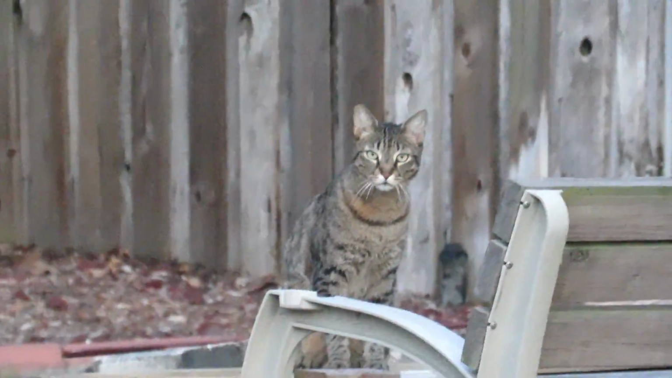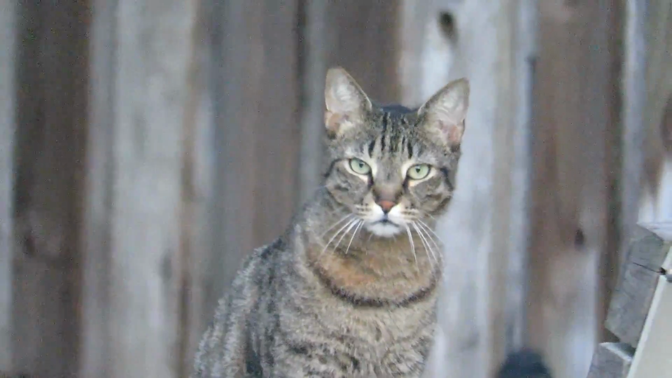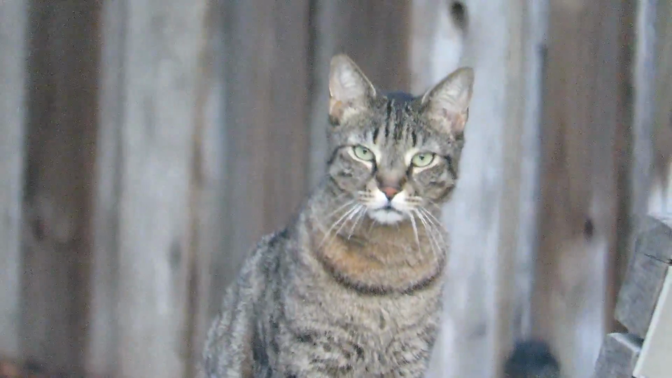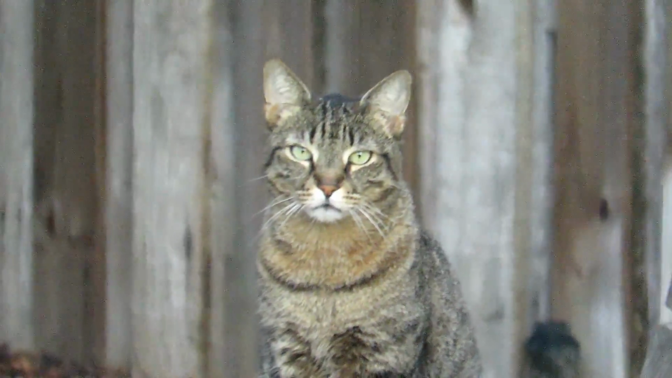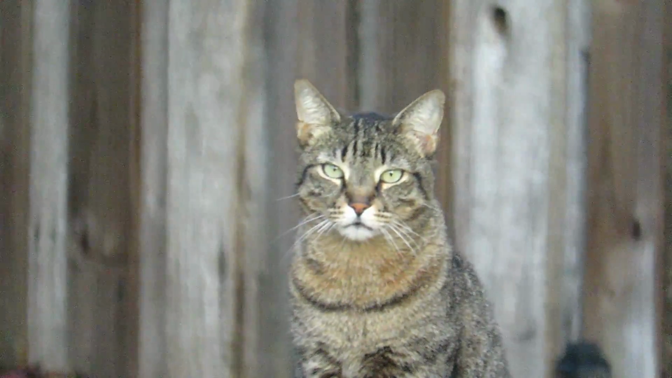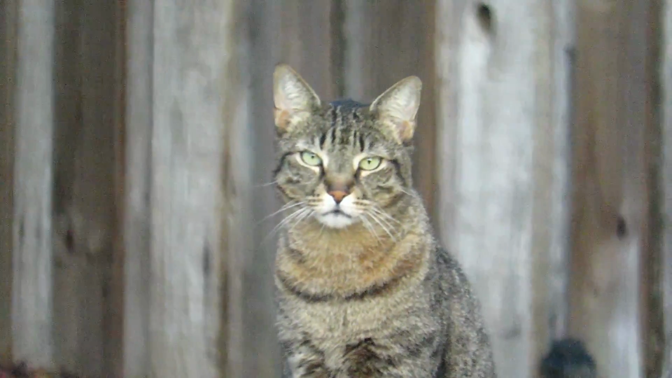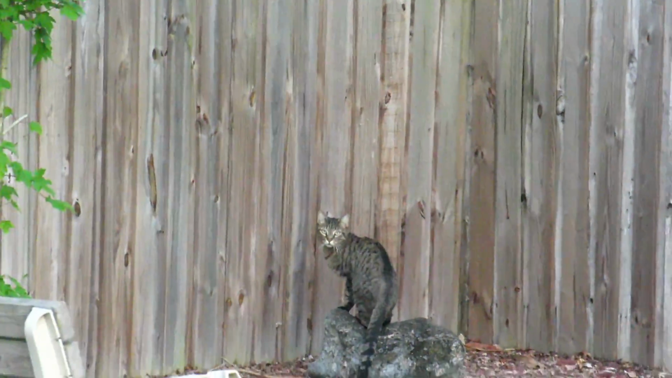But this cat would only let you get within maybe 100 feet or so. Here I'm actually shooting through the window, because he was just too flighty. And I'm not sure he actually sees me, but he knows something's going on with the window because it made some noise. So this is filmed right about dusk, and that's about the time when he would come out. I tried to open the door and he immediately ran, even though it was well over 100 feet away.